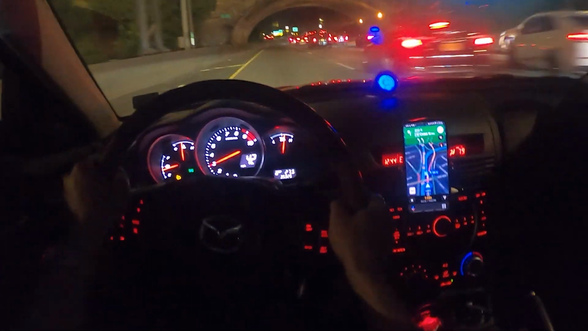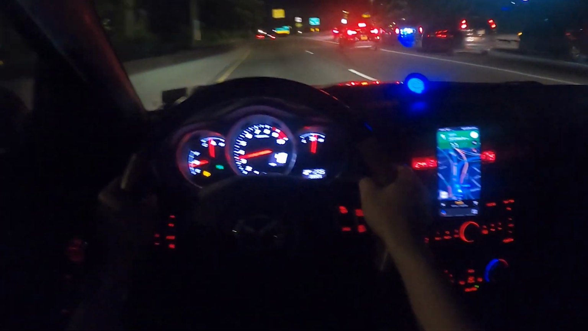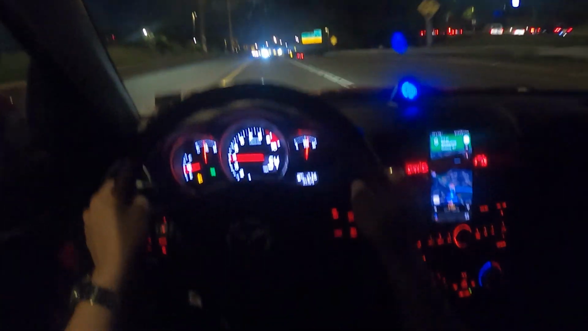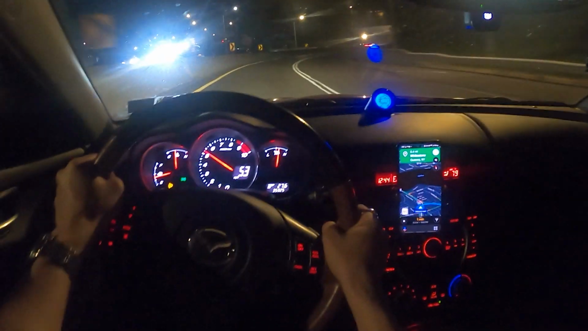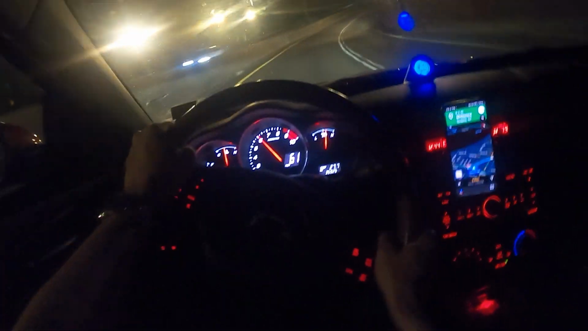Alright guys, so we're on the highway now. I switched over to my GoPro. Whoa, what's going on here? Alright, that guy was, I don't know what he was doing, but I'm on my GoPro now. Hopefully the audio isn't too bad. I don't know how well, honestly, the GoPro picks up audio, but the car is burbling a lot, and